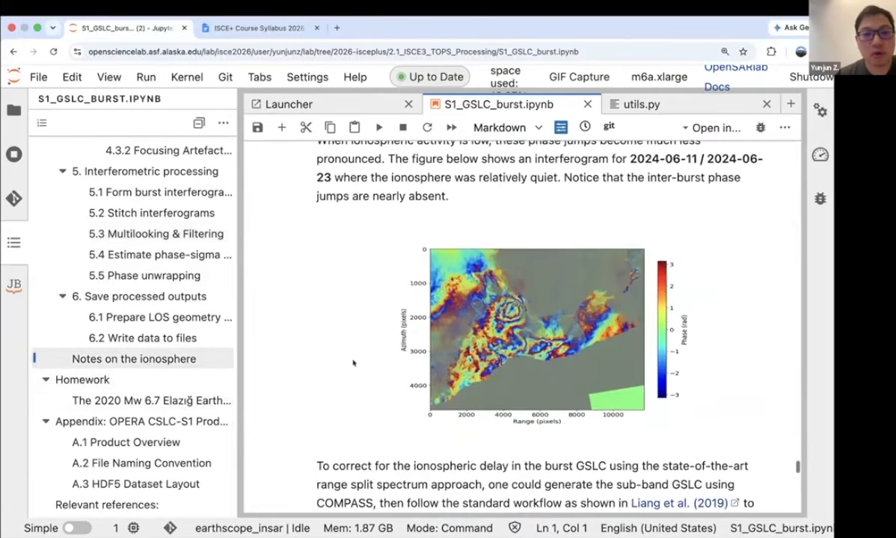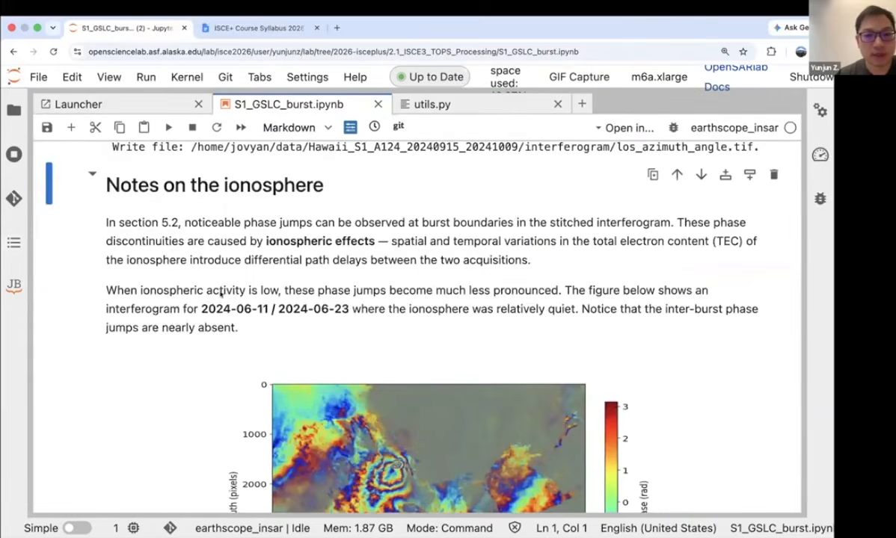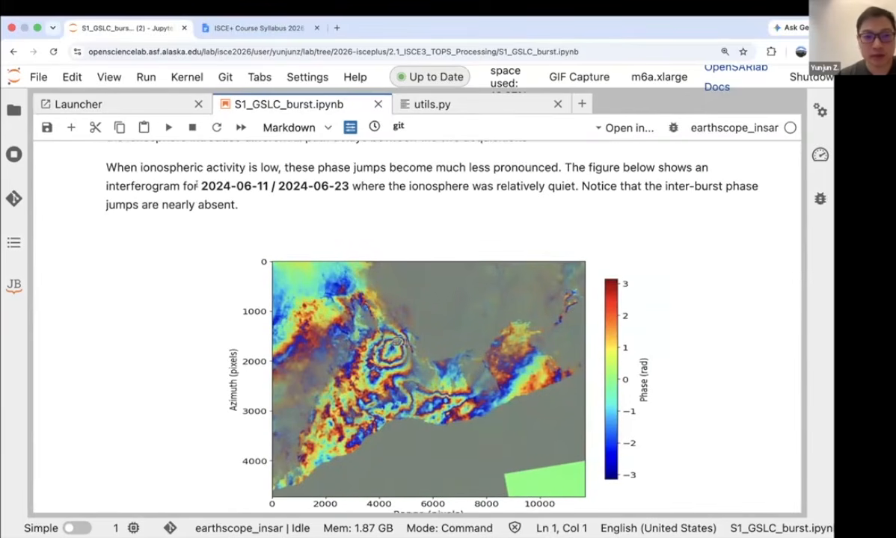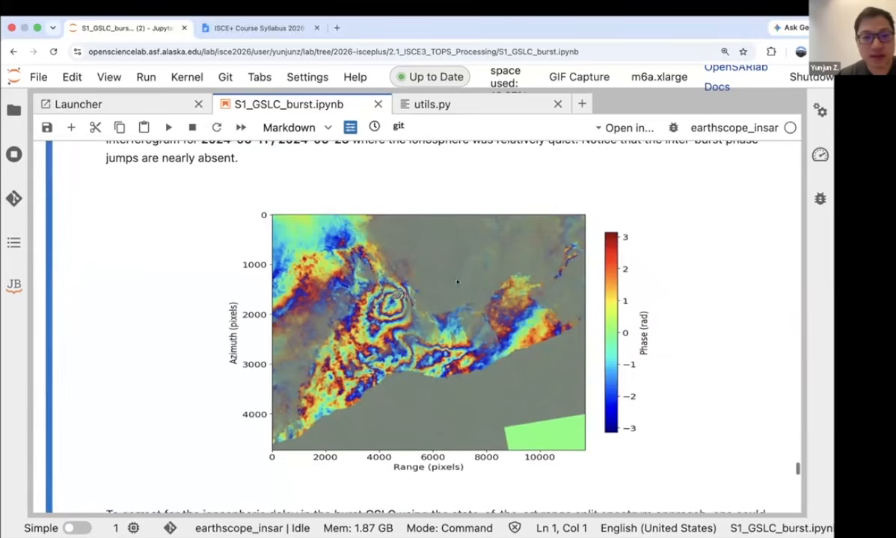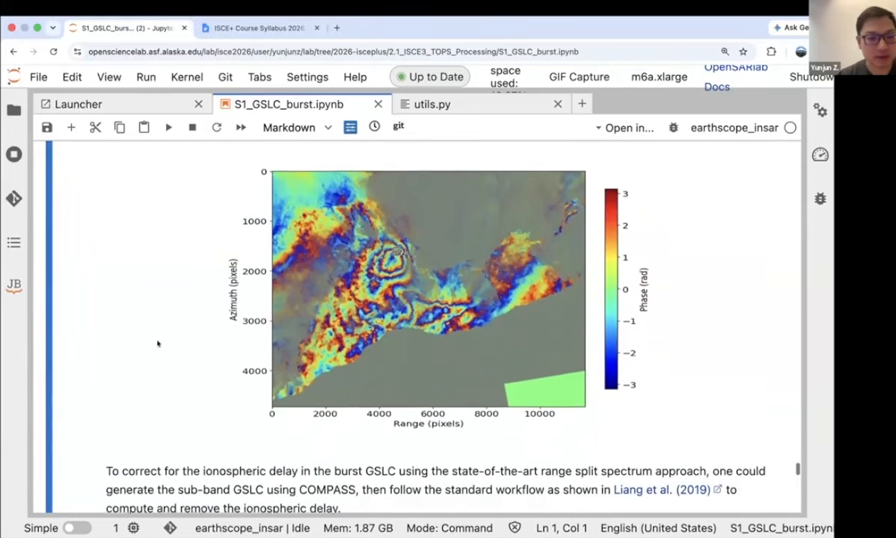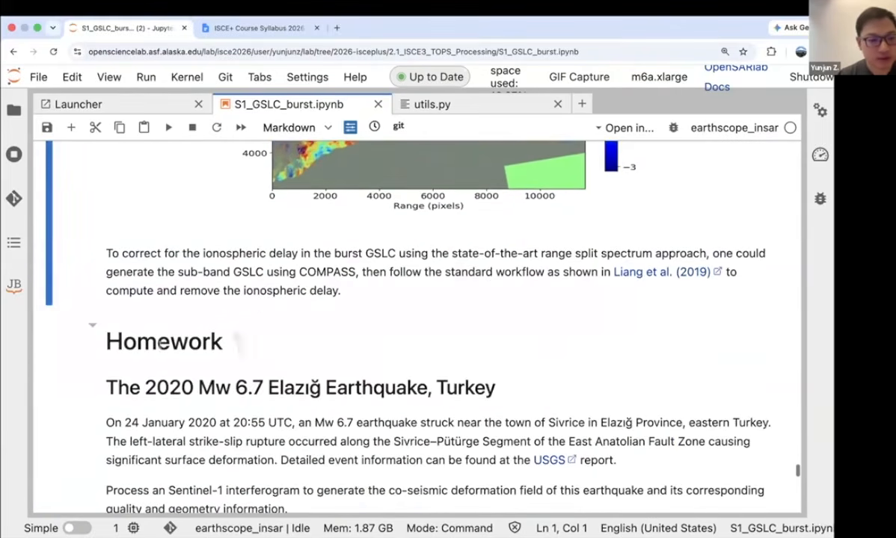That part is not always there, because it depends on the ionospheric status, of course. Here is another pair, again in 2024 but on a different date, and we do exactly the same process, and we don't see those burst jumps here. So that's basically the ionospheric correction.